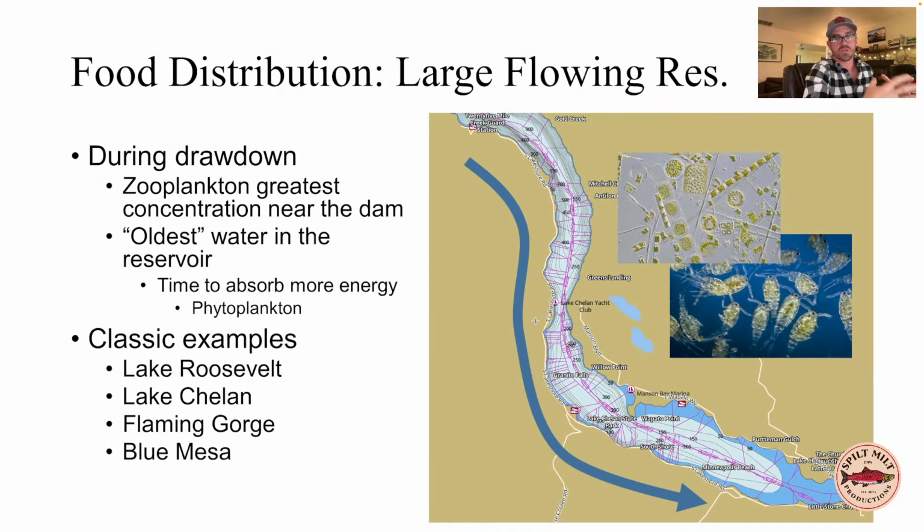So let's start with the big, large flowing reservoirs. These are the more classic, popular kokanee fisheries because they tend to be highly productive in terms of kokanee, and they support really large fisheries. And so during the spring, what we're coming up on now, a lot of the reservoirs are going to be moving into drawdown phase.